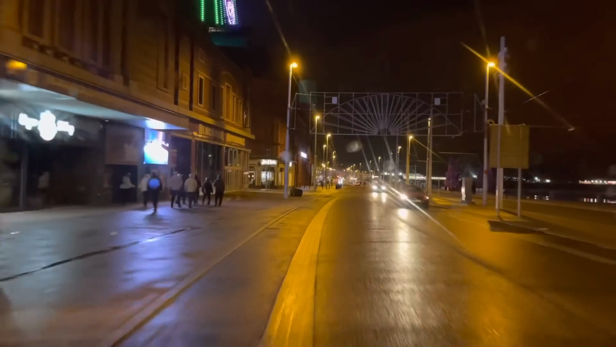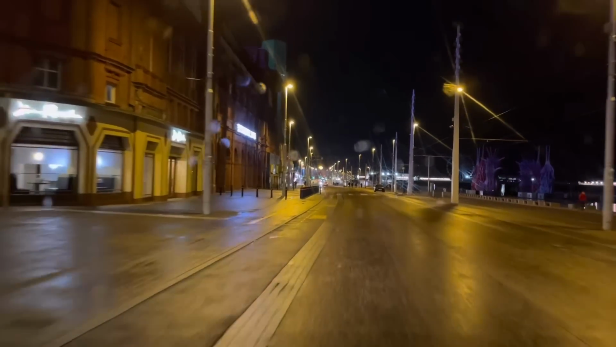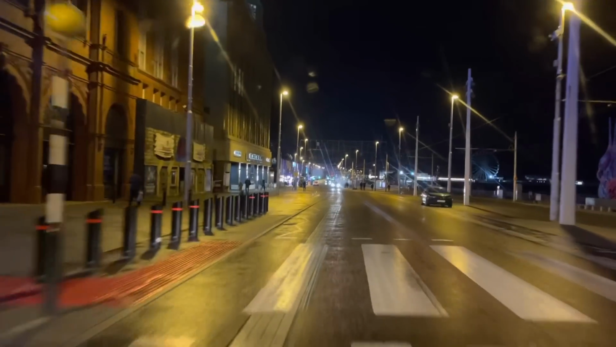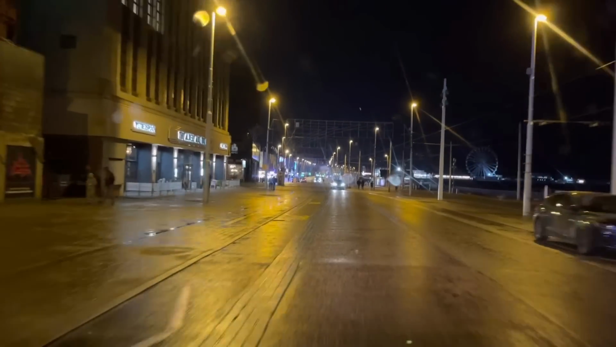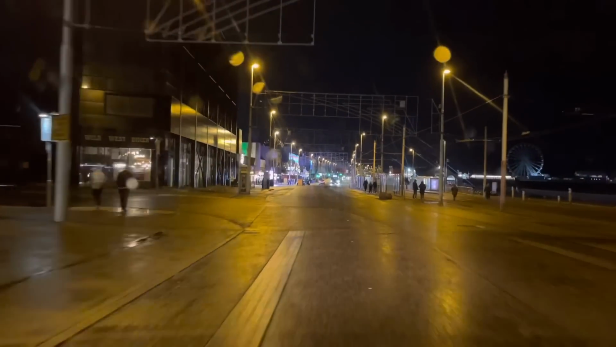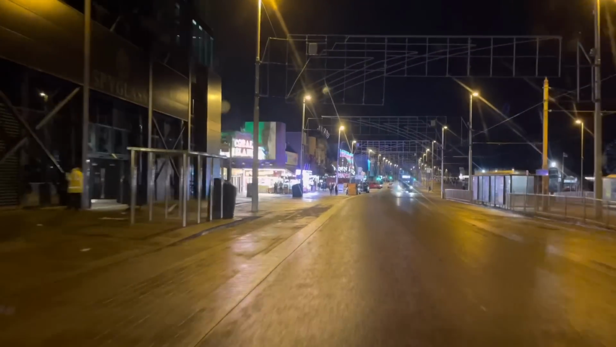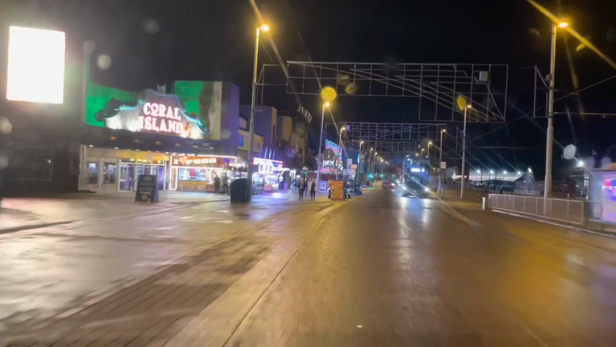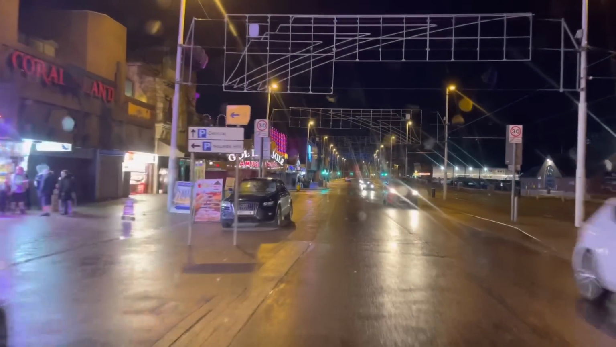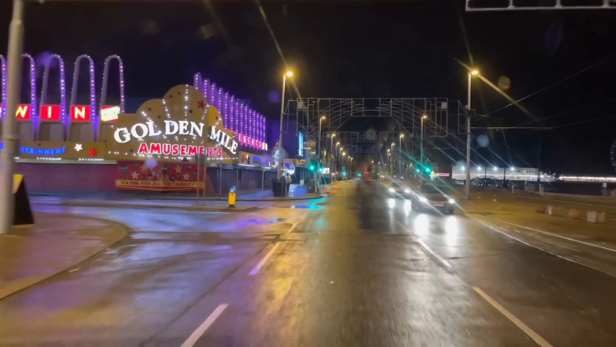So we're now heading along the promenade. It's about quarter to 11, Easter Sunday. Just going past the Blackpool Tower there. Odyssey's on the right hand side. The Albert and Lion on the left. The new Sands venue on the left hand side, the big black building, the Spyglass Bar, and also the Blackpool Museum. Coral Island on the left hand side. It's always really lit up around here. These are very popular, the Golden Mile Amusements.